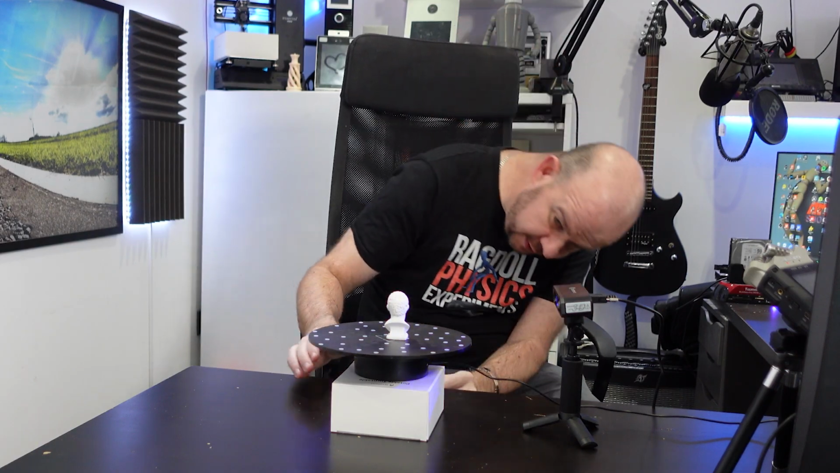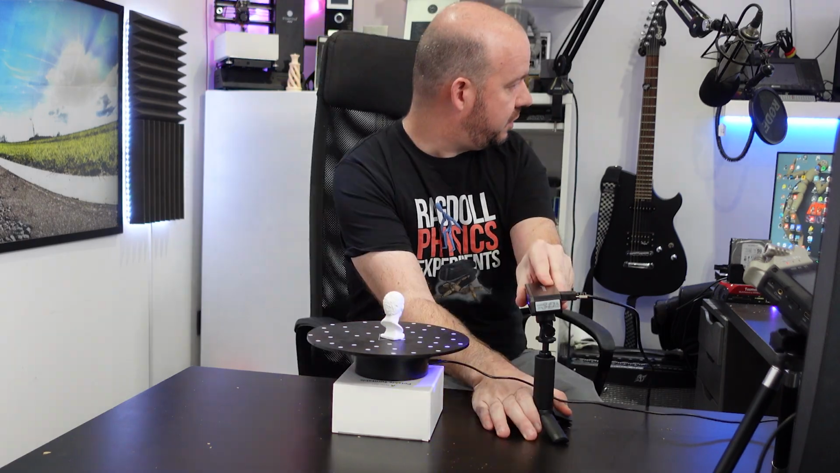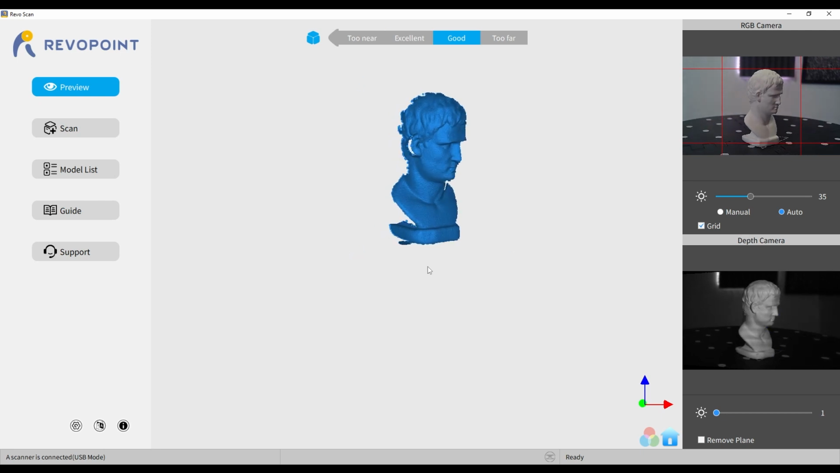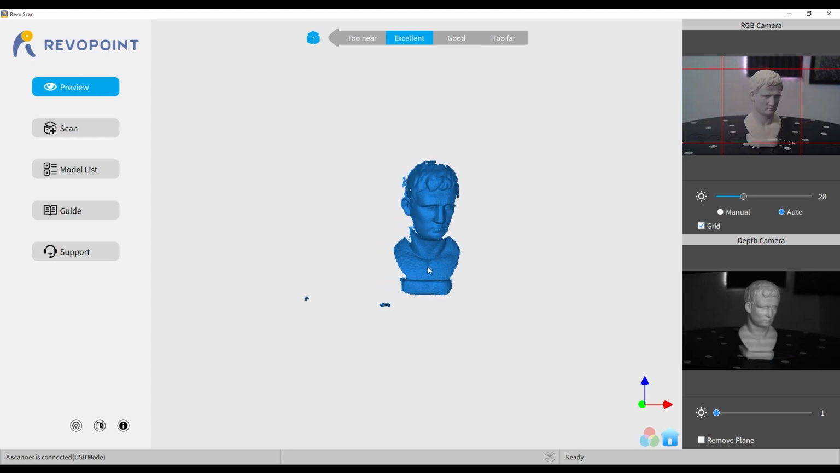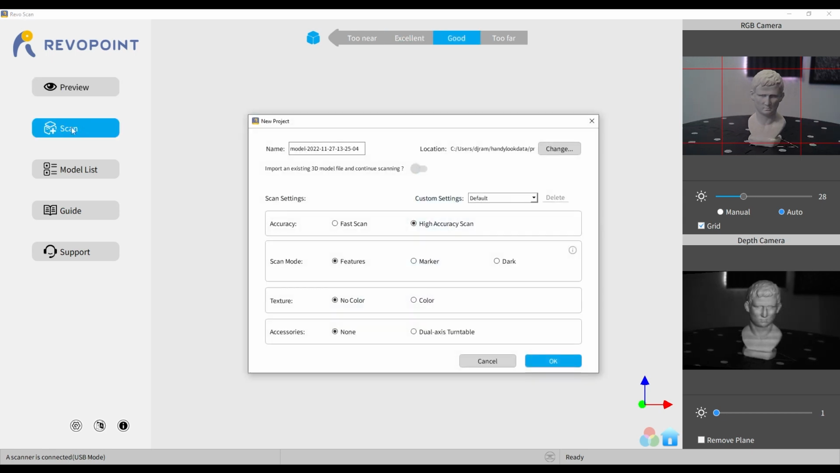So we're going to set him rotating. Now we'll switch over to the screen there, and you can see that the range is considered excellent. Oh no, it's now good. So we get just a little bit closer. There we go. So let's set that going then. Everything's pretty much set to automatic at the moment, so I'm just going to go ahead and hit scan. And this is going to ask me where I want to put it. I'm just going to leave everything as default here and see what happens.